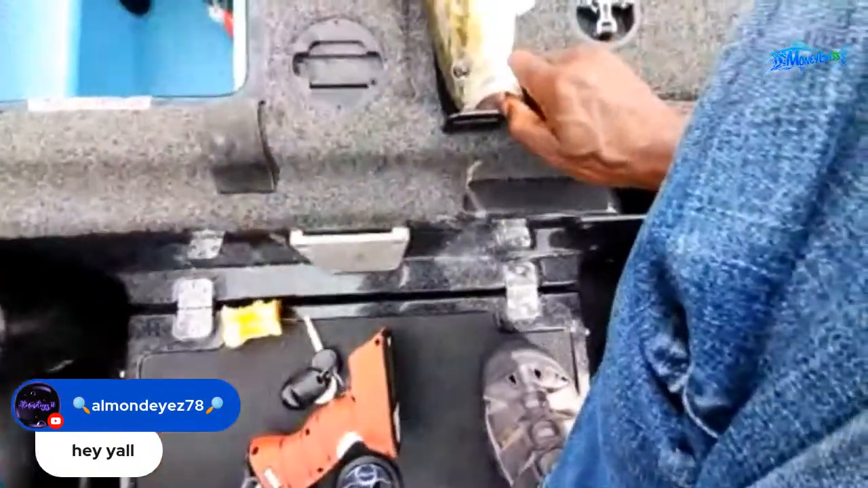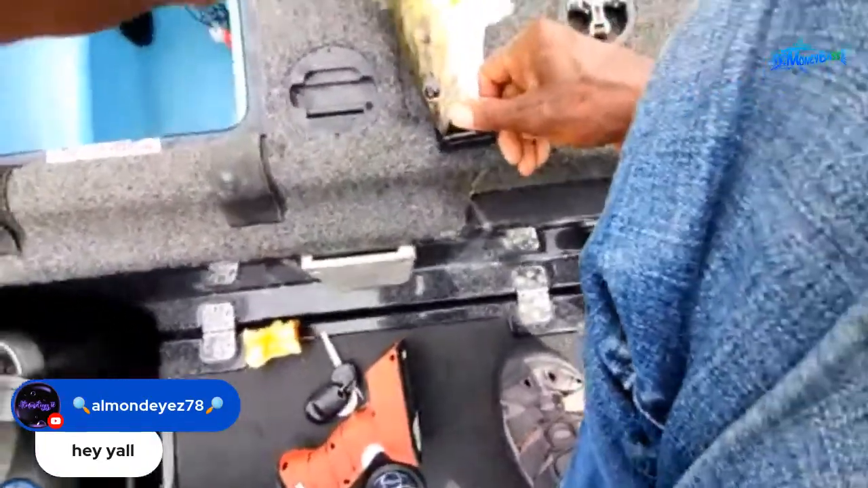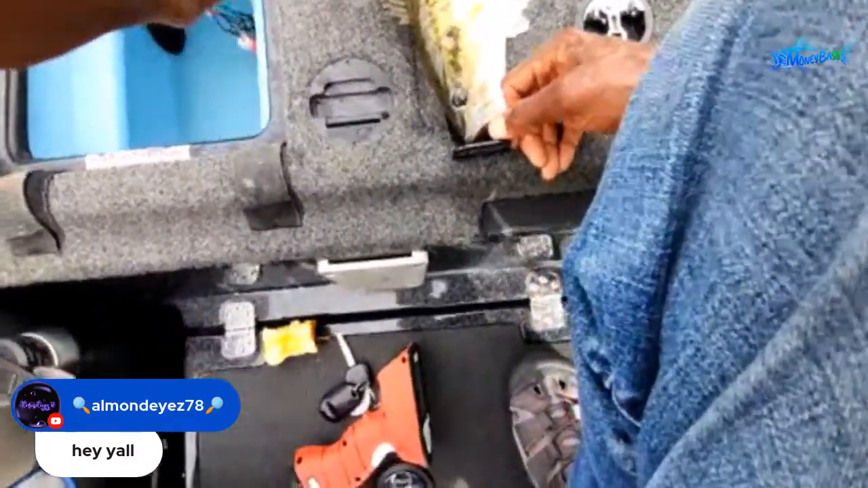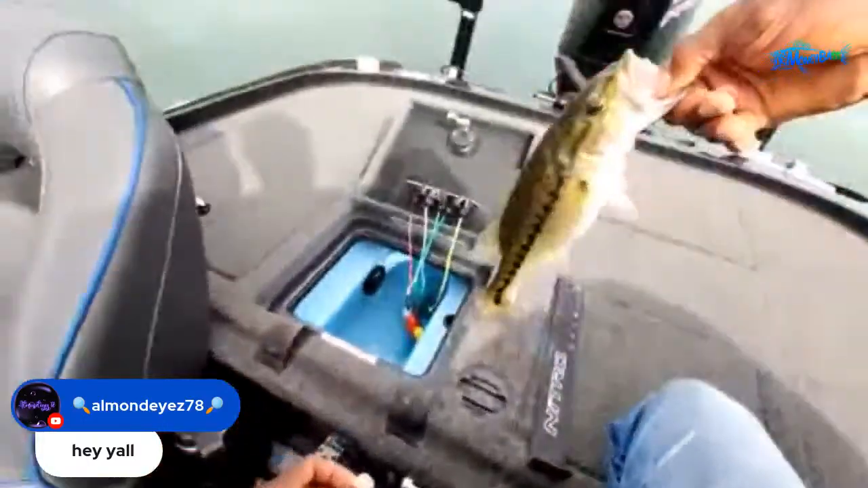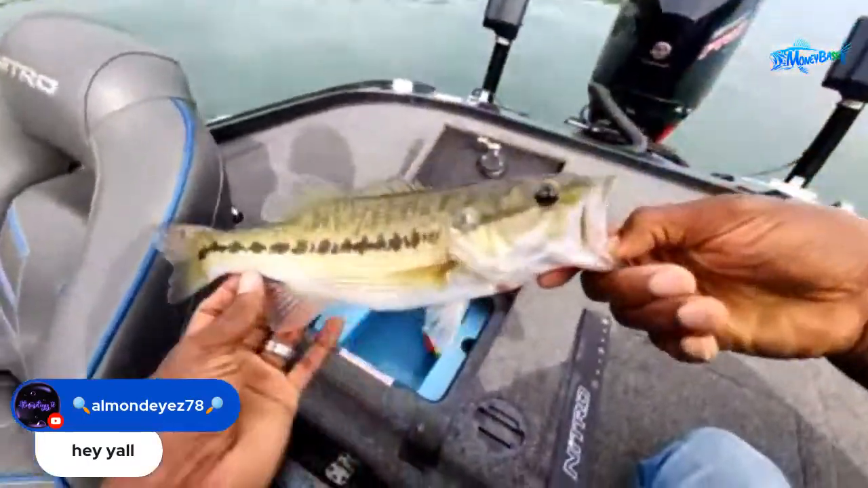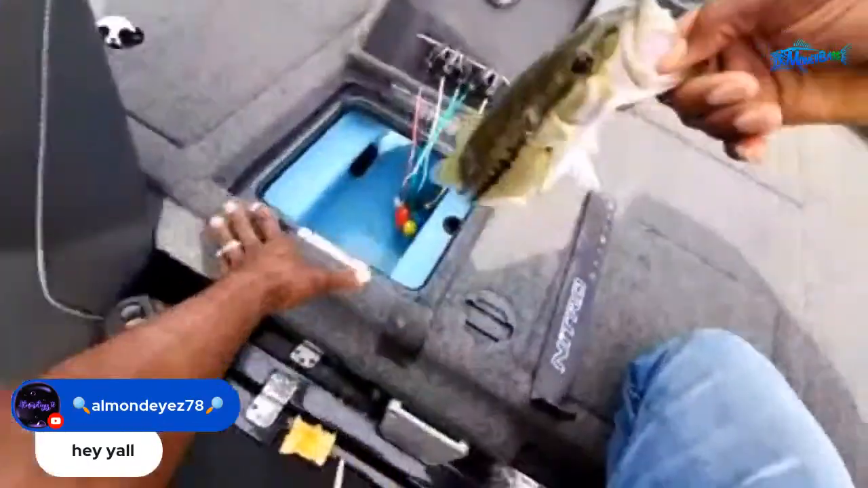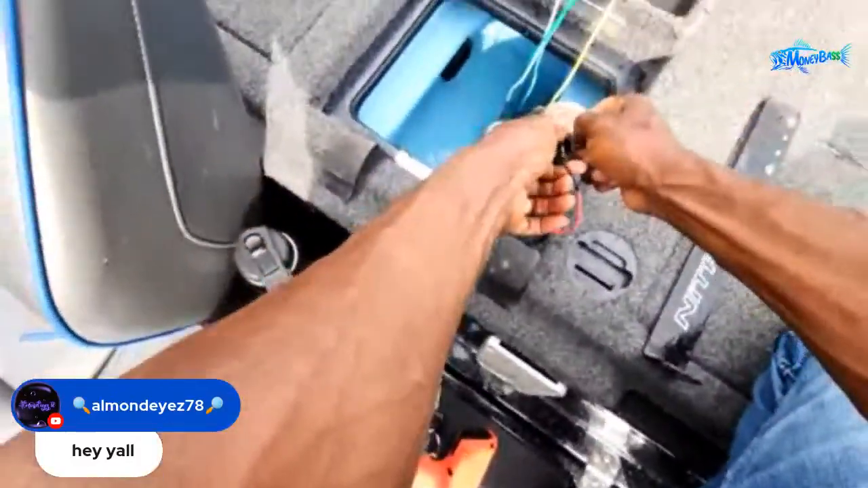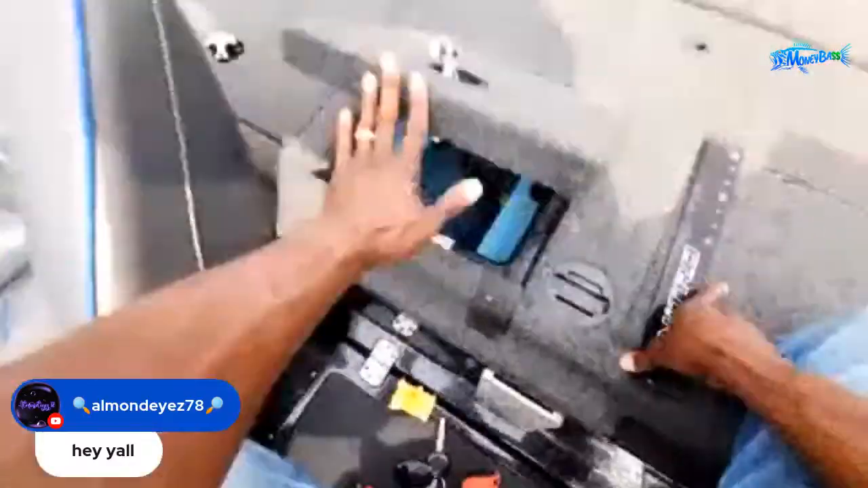Let's see. Uh-oh. Okay, it's just barely touching. That fish is just long. It's a long fish, but the weight is short. All right, so there's 2 right there, guys.